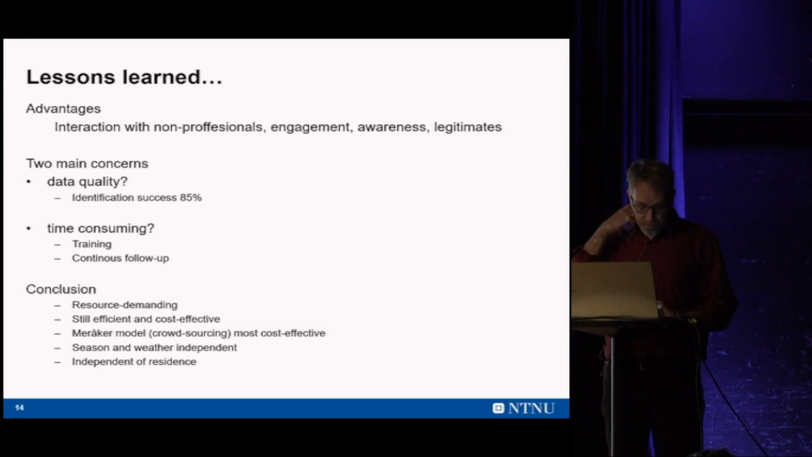So a few words, I'm almost there now, about the lessons learned. It's obvious that the advantage of working with volunteers in this way is that you get a job done that is very difficult to do on your own, because you have help from a lot of people. So you will get a lot of data that you can use in management or in research.